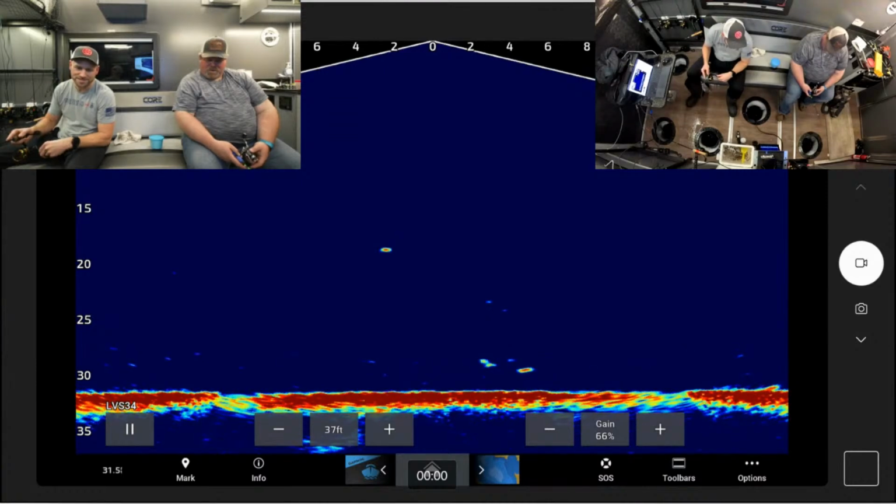What is that? I wanted to take it. It feels like a crappie. It was a little nibble though. It could have been a small perch.